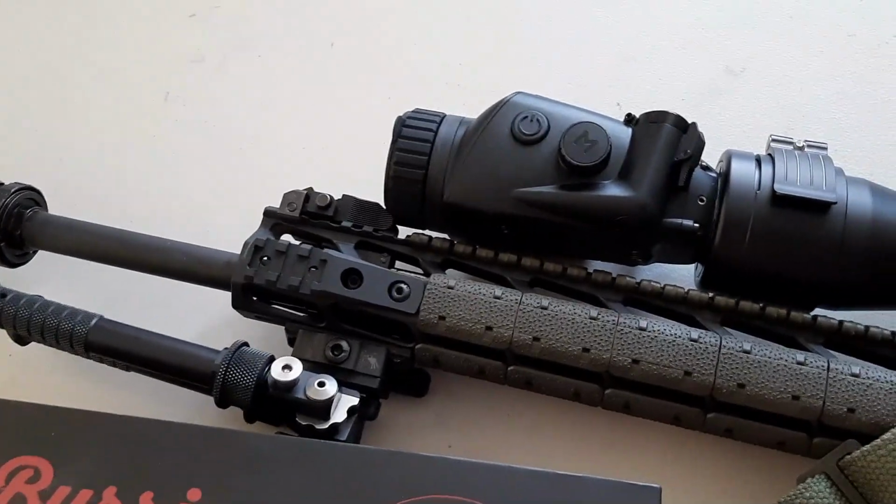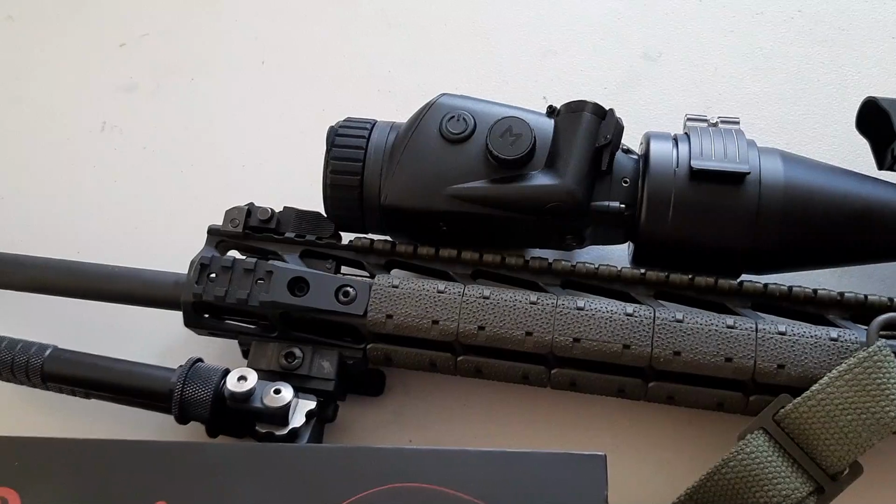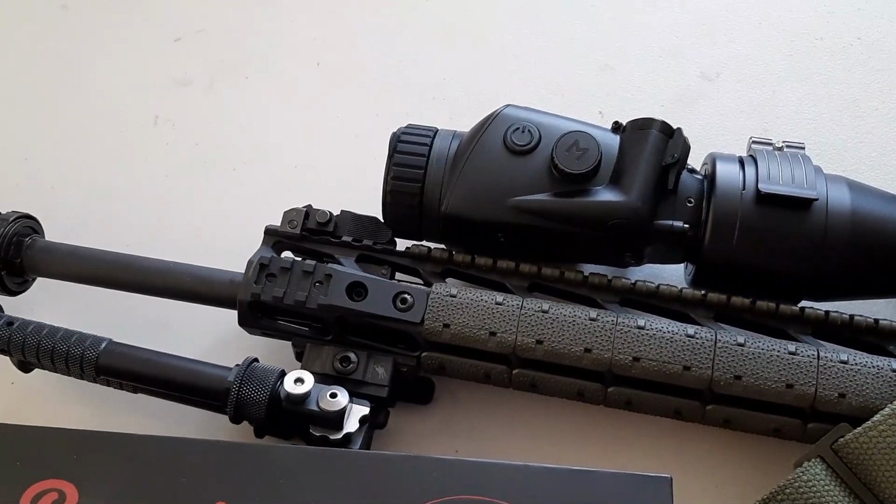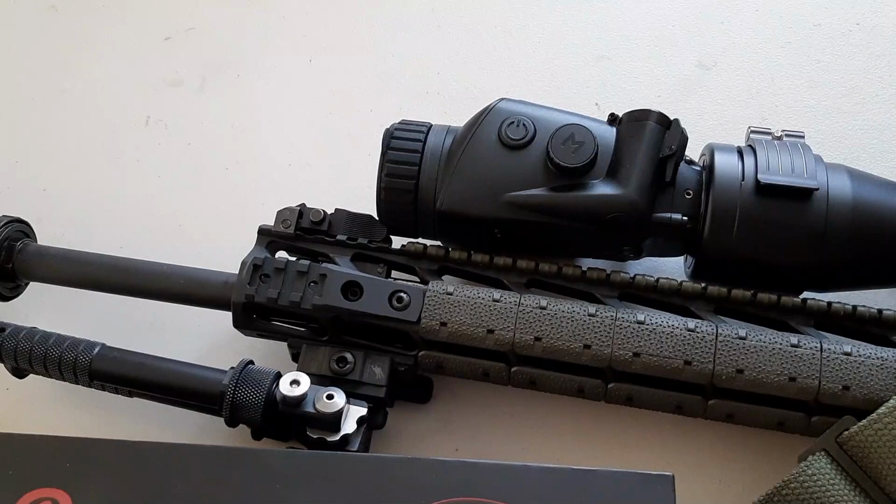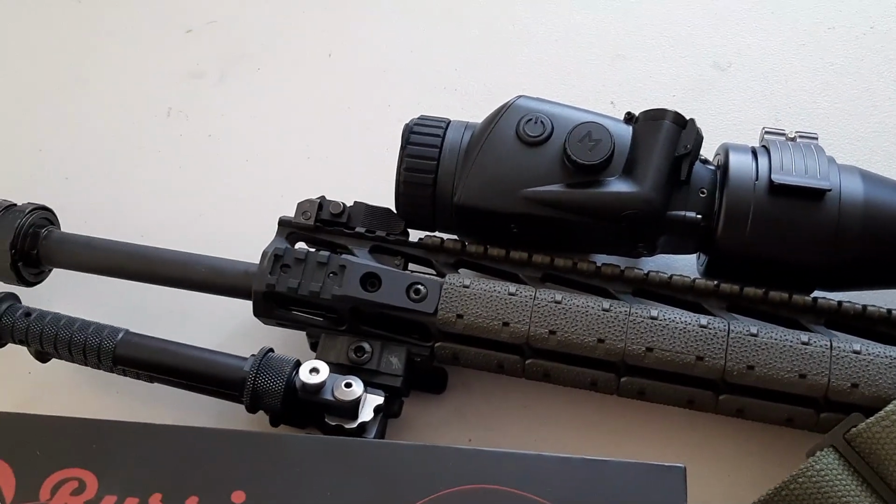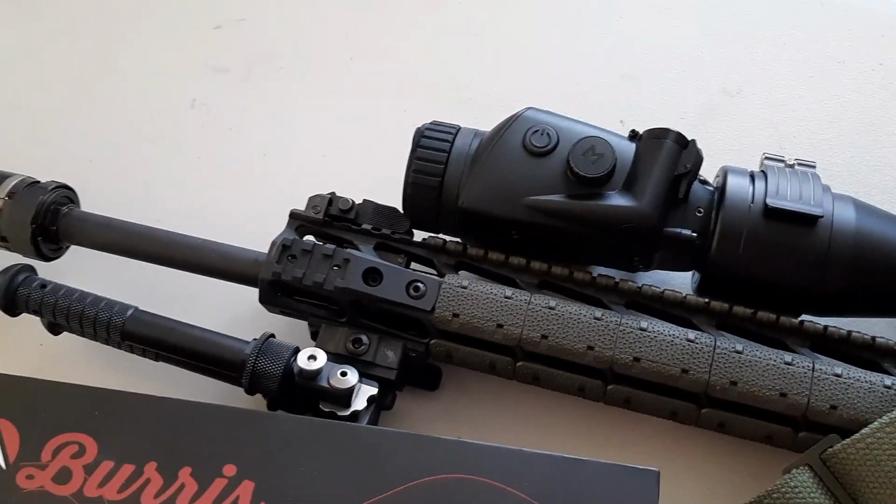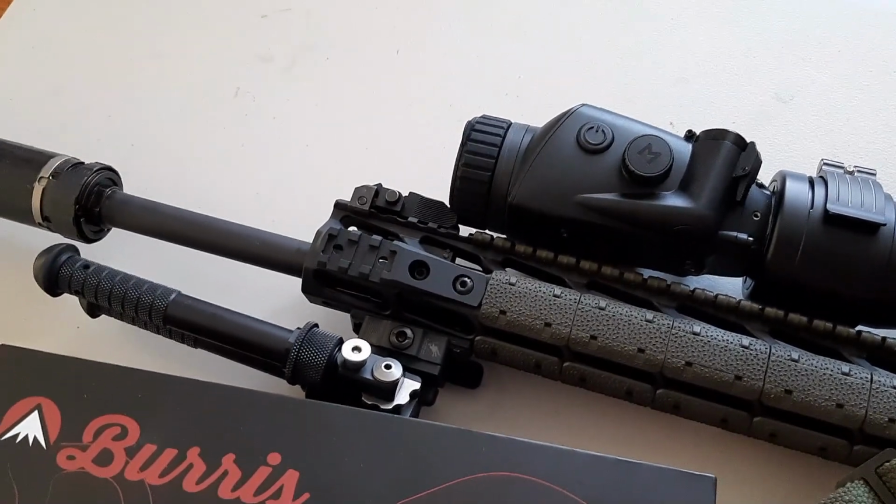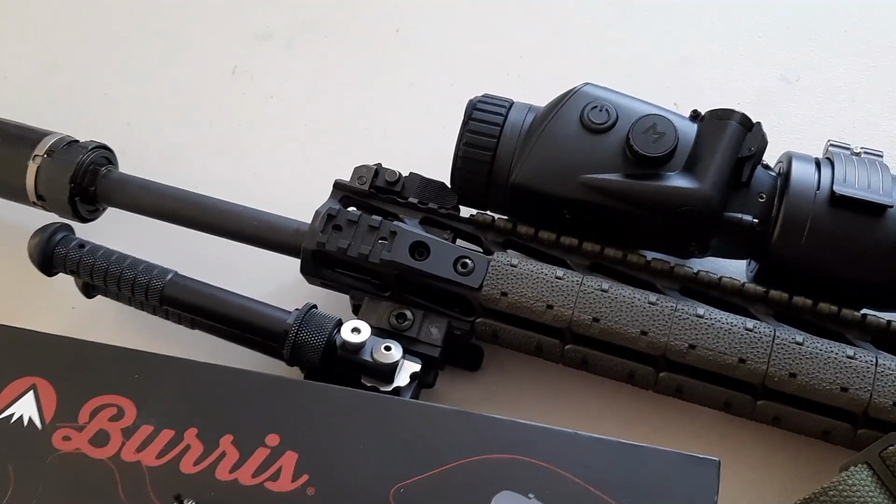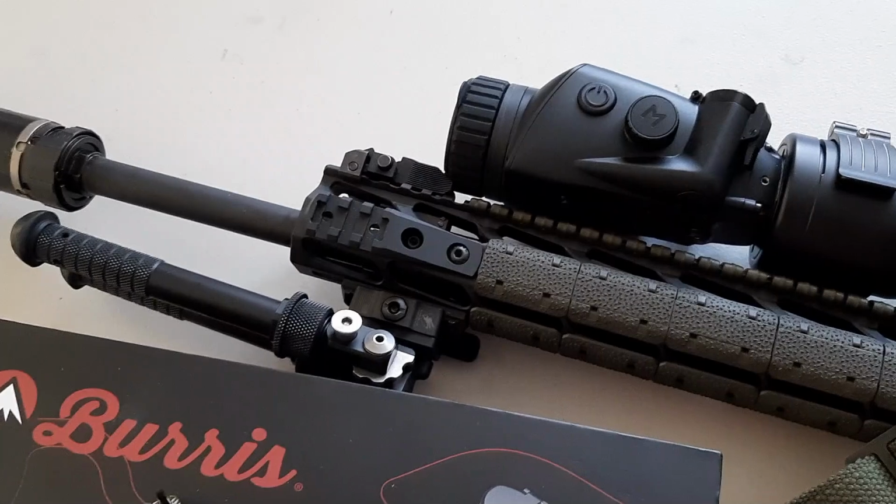So my recommendation to you is, if you're going to be zeroing your thermal, get yourself some AR500 steel plates and go out in the middle of the day, preferably in the summer, when the sun hits that metal. It's going to heat up the metal, and you'll have a nice contrast from the surrounding environment. So this way you know where your target is, because if you're just shooting at a cold target or a piece of paper, that's not going to show up on the thermal.